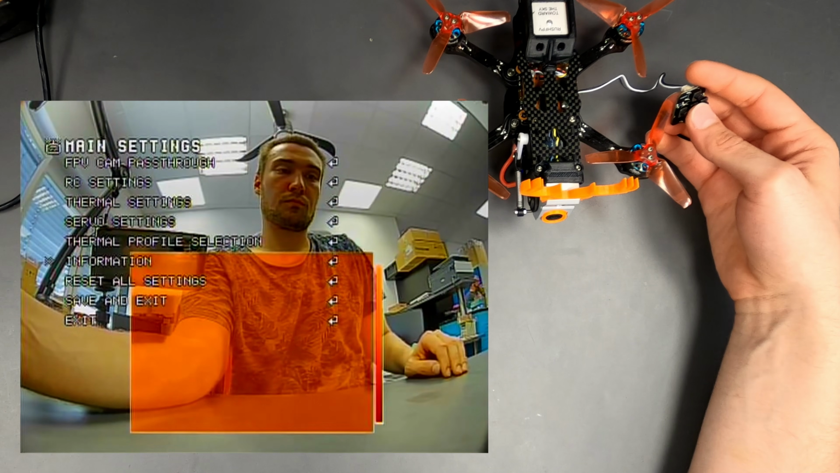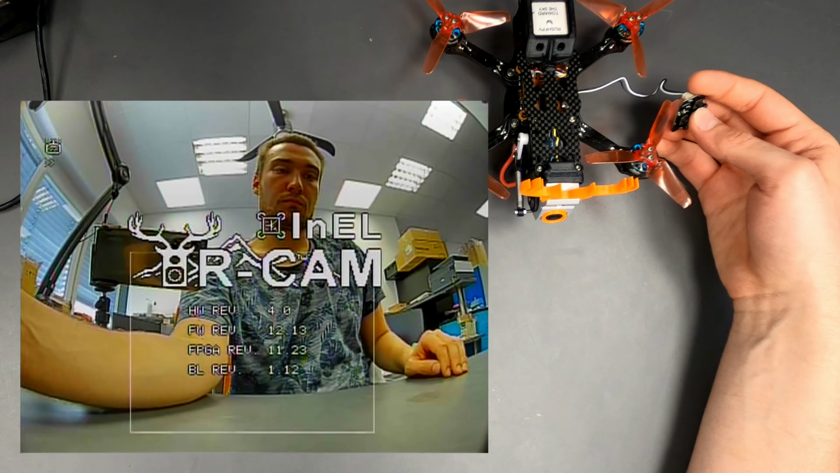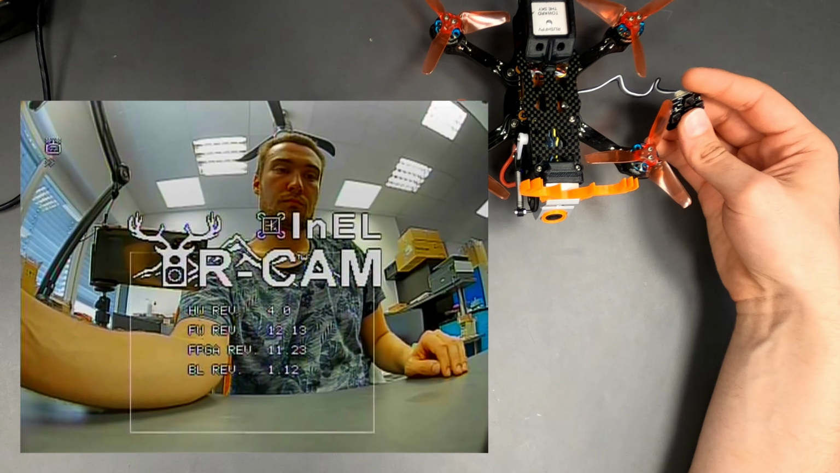In the information screen you can see the current firmware version. You can do a firmware update online. A link is in the video description.